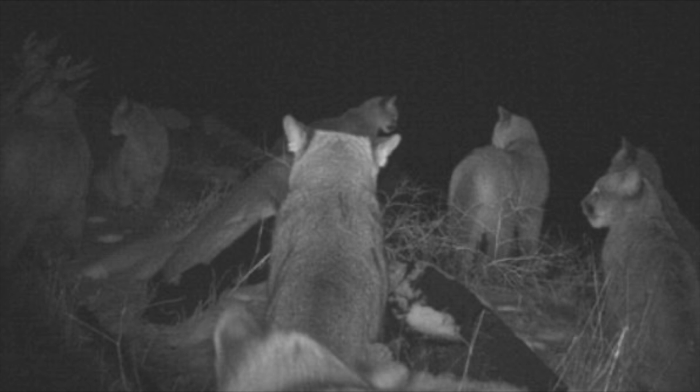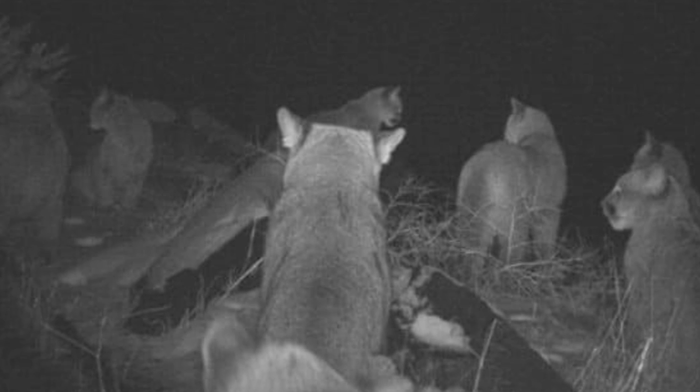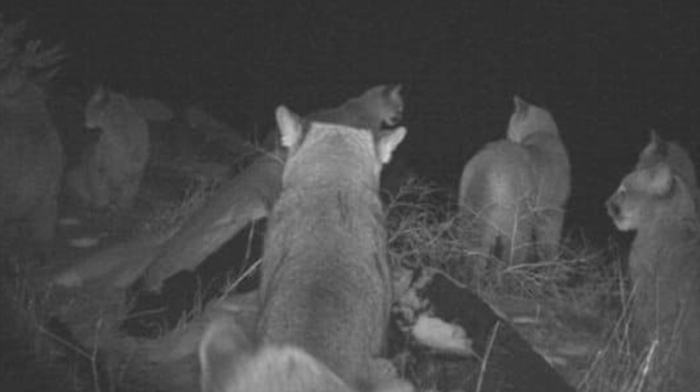It looks like it has dark fur, perhaps a cow from a nearby farm. Or maybe we're blocked out from the prey and can't even see it. Here's another angle of the picture. Very strange for them to be together, but perhaps food brings predators together much like it does humans. If you look closely and count, you can make out 8 mountain lions in total.